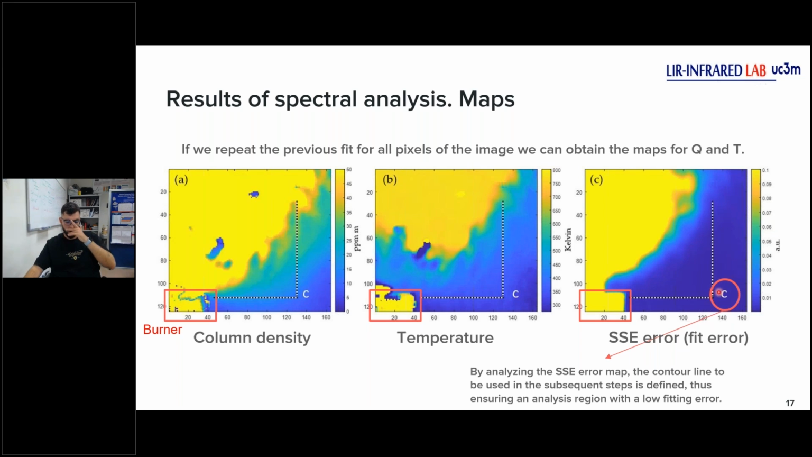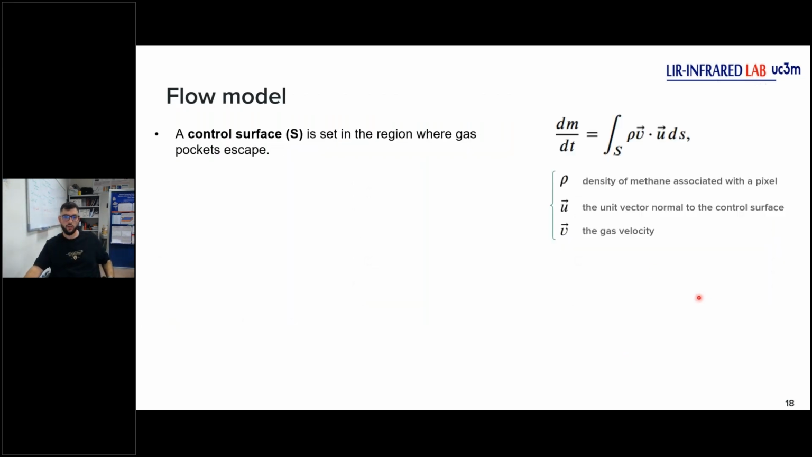Why do we need a control line? Our goal is to get a flow, so we have to define a flow model. We start with the flow equation, which gives the mass per time that crosses a surface.